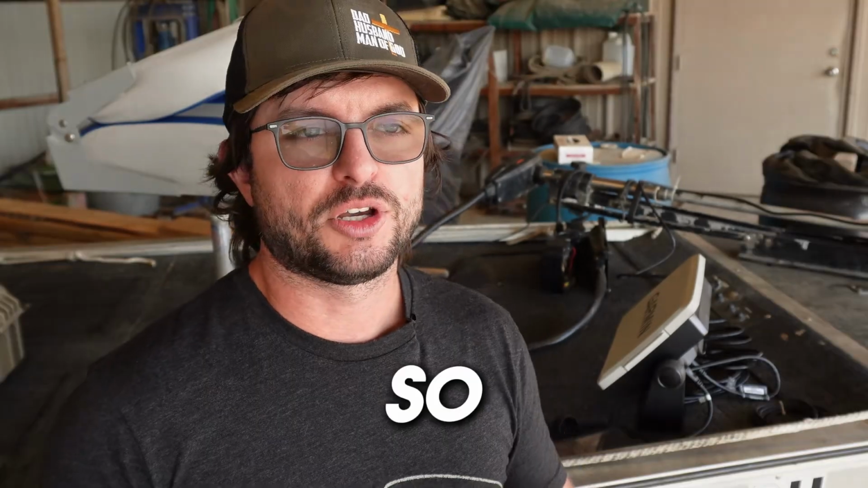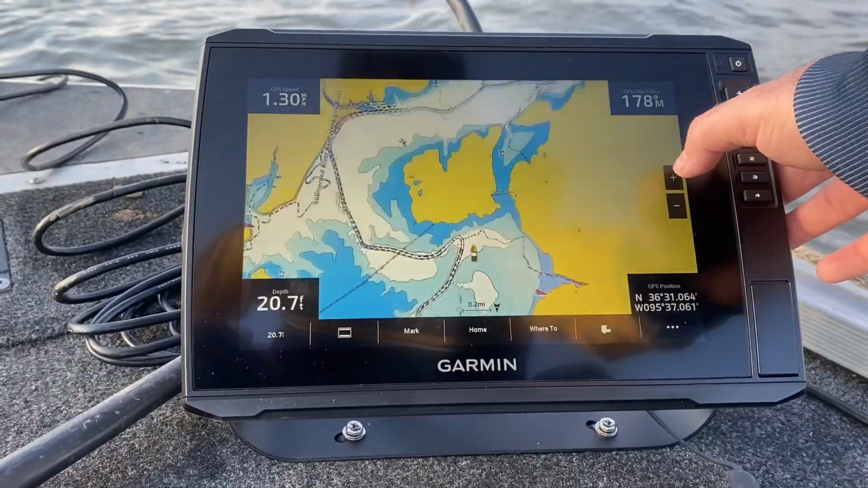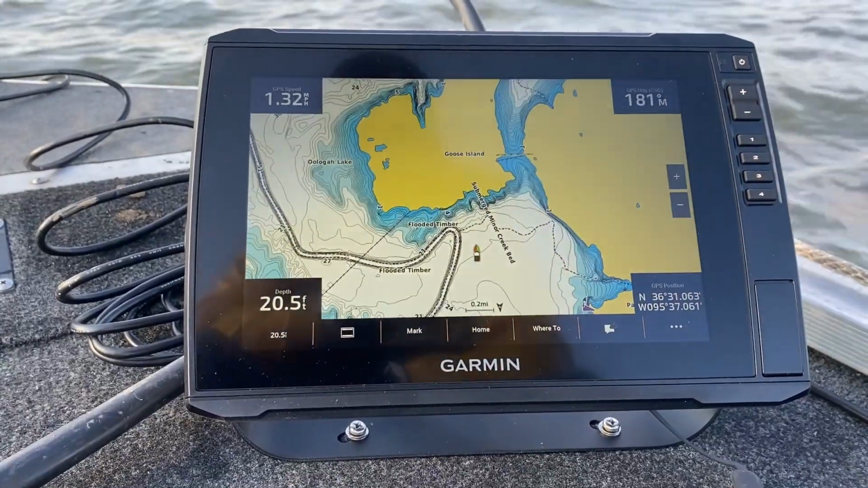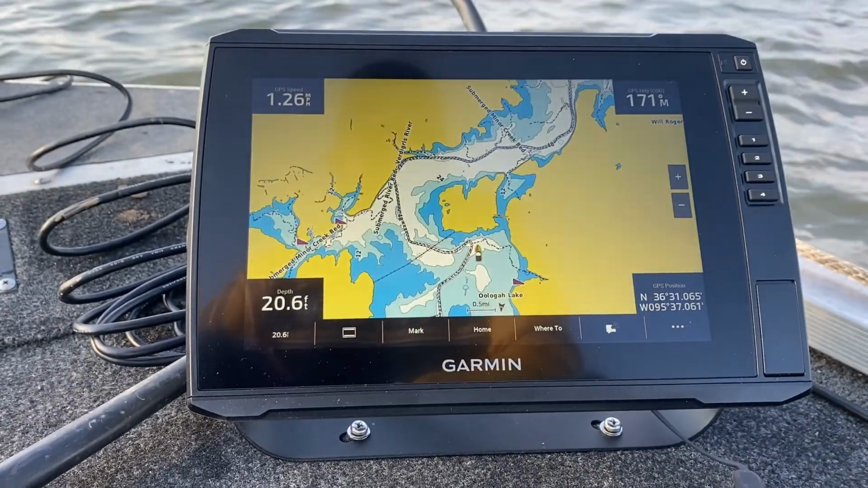I like that about it, but I don't do a lot of fishing in frigid cold temperatures, so I don't know how well it responds in cold temperatures, but while testing it, I didn't have a problem with response time. You pushed it and the menu popped up and was ready to rock and roll. Another pro is just all the features. They were awesome. Starting with the maps.